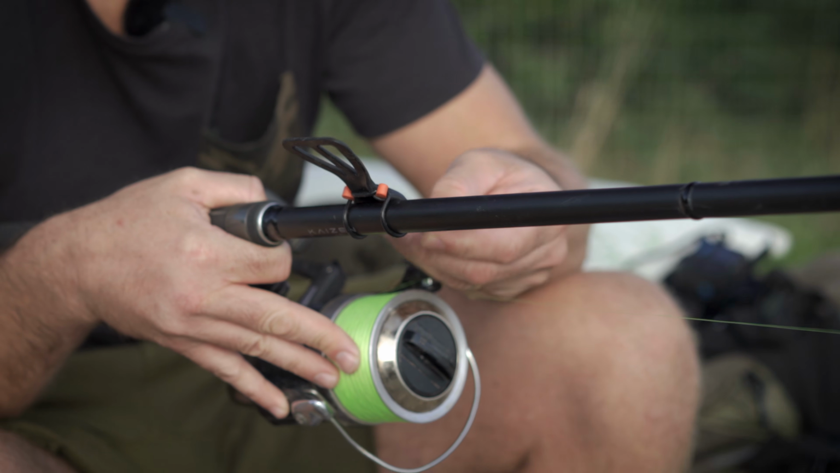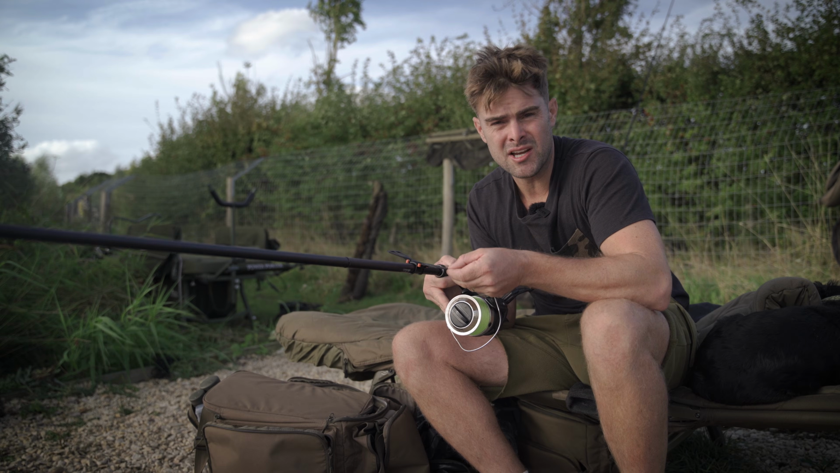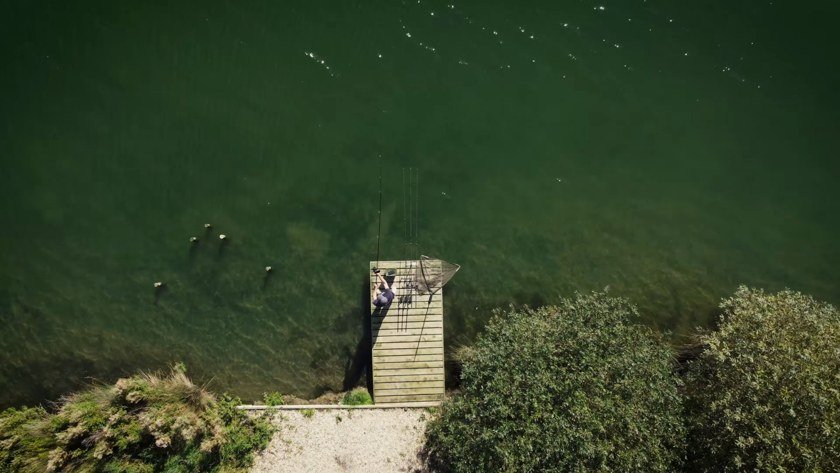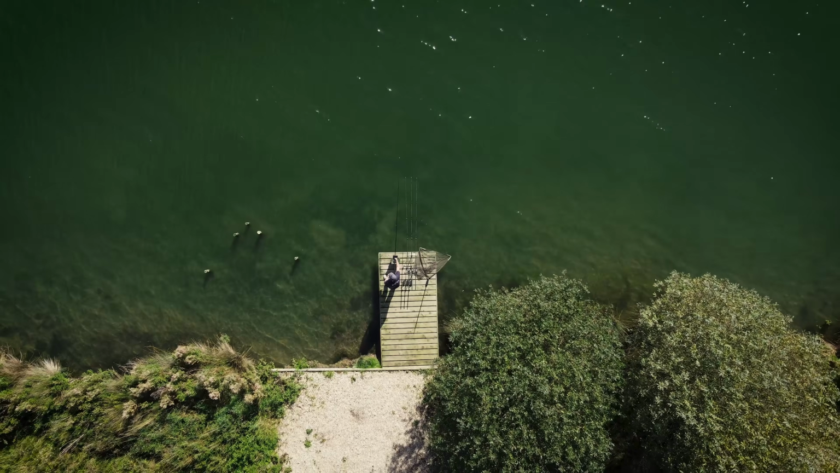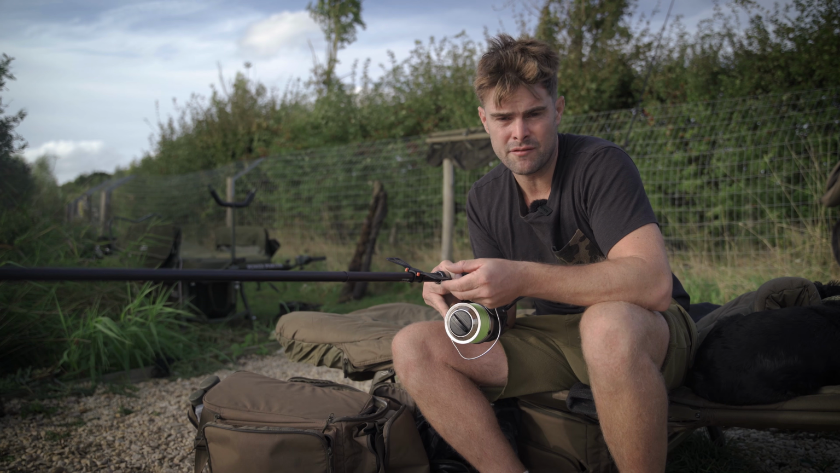Now this basically keeps your phone really secure and in position, and actually allows you to cast the Deeper whilst your phone is in position. Saves you just reaching out, getting your phone, leaving it over there. It's all in, ready to go and ready to retrieve that Deeper.